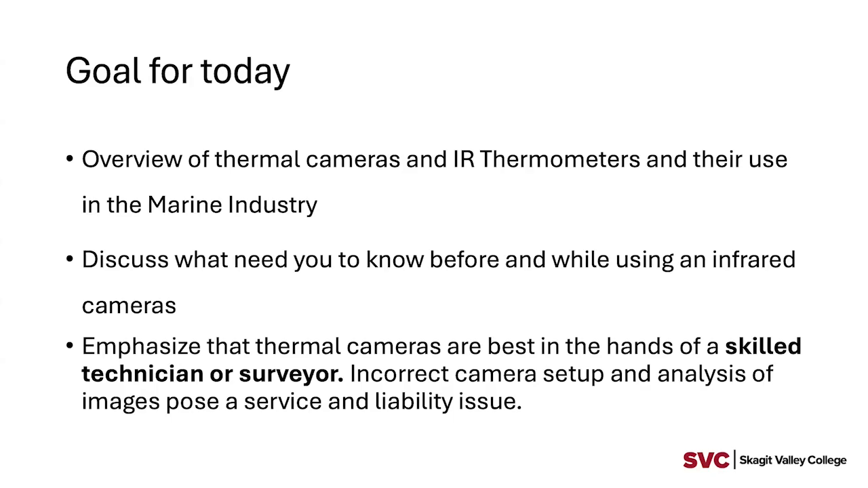Hopefully many of us are familiar with infrared thermometers. We really don't discuss that in this particular one, other than you should have those if you are a technician or a surveyor, and likely you do. They are a good low-cost way to find out temperatures of certain things. Going on, though, we'll also discuss what you need to know before you use an infrared camera.